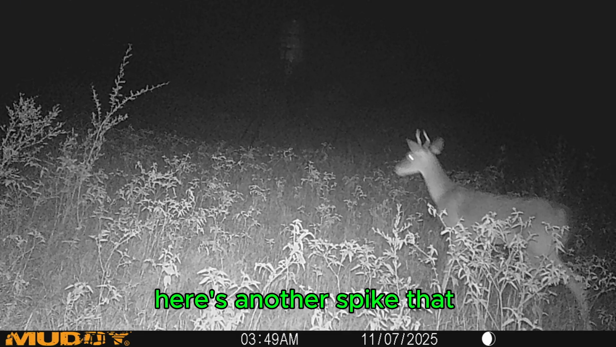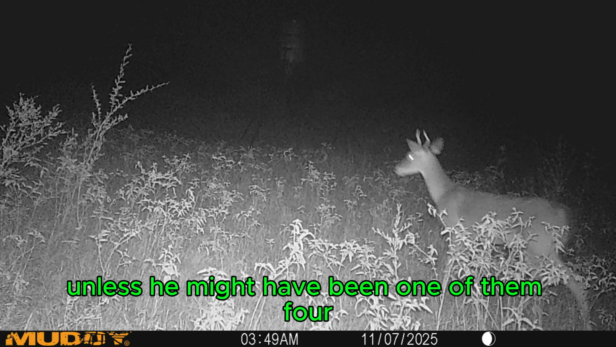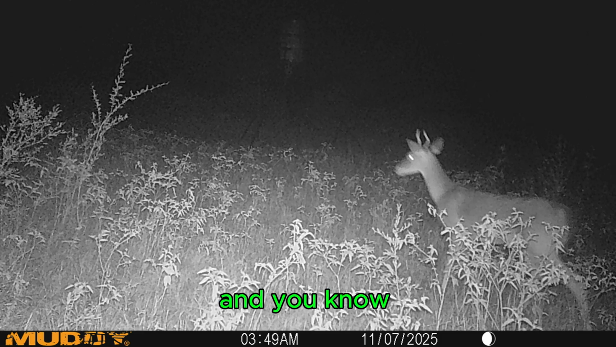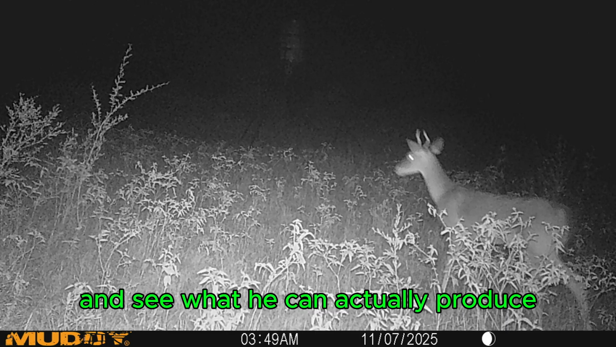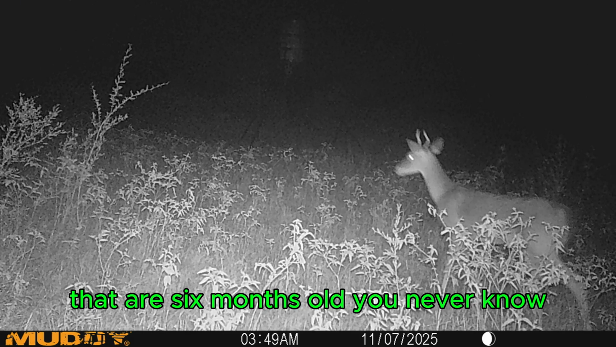Here's another spike that I've never seen. I think this is the only picture I've got of him, unless he might have been one of them 4 under the feeder a while ago. This little bitty spike here is a very, very young deer. It's probably a yearling, only 6 months old or so. This is one of the spikes that needs to be left alone and let him grow up next year and see what he can actually produce. These little bitty spikes that are 6 months old, you never know.